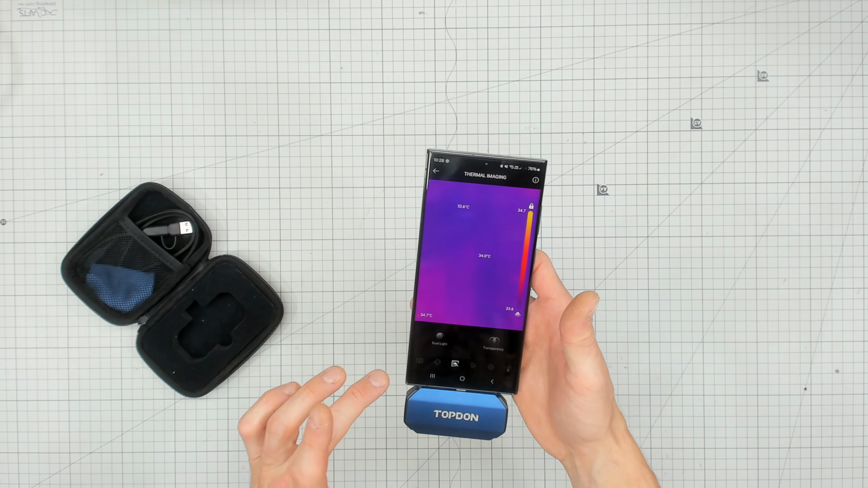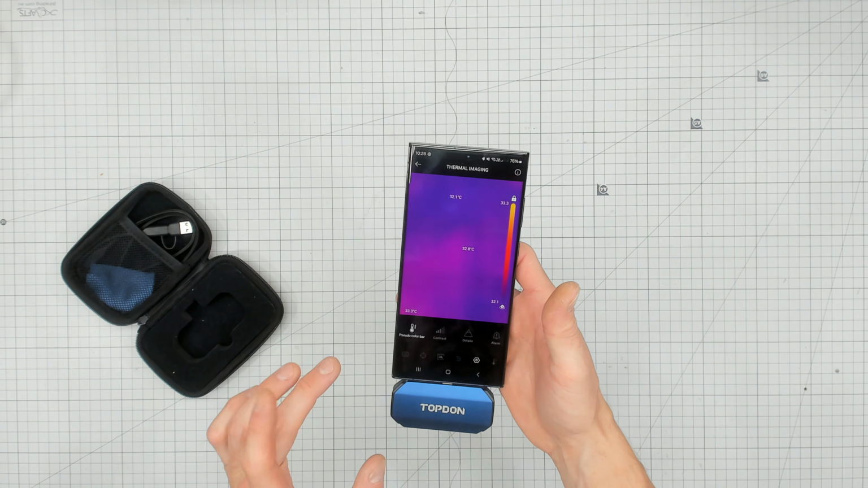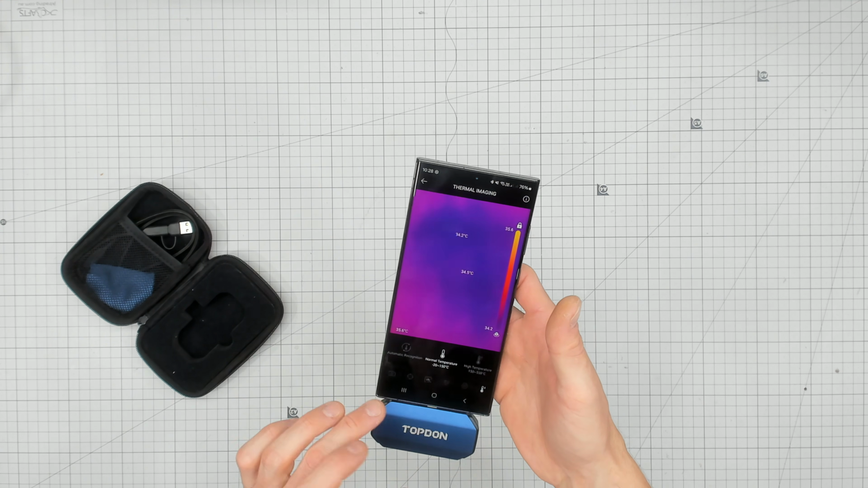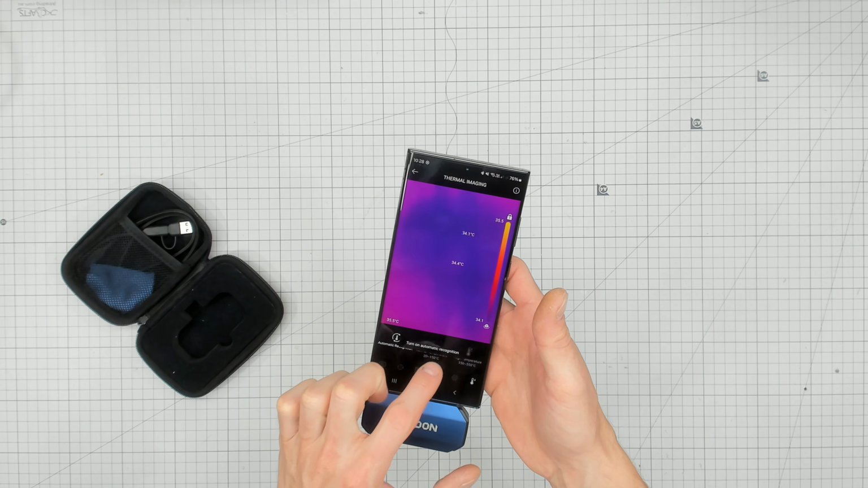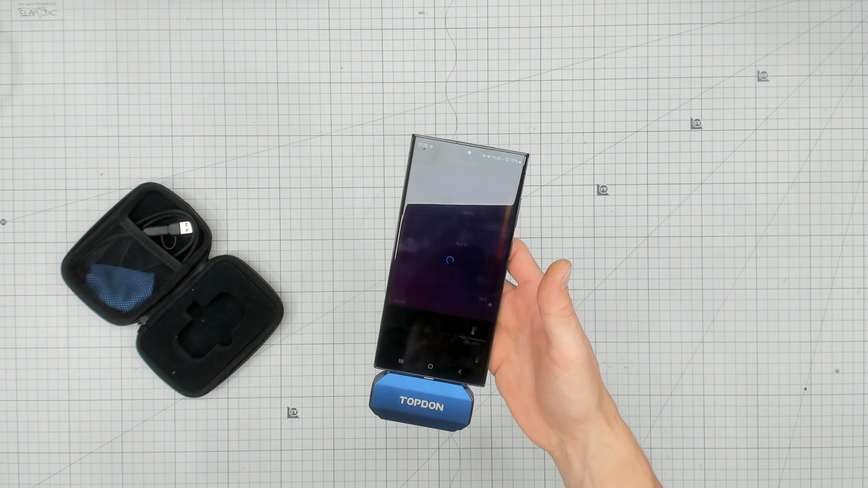There we go, she just calibrated. Your lightness settings, your color scales, your features, you can have it go alarm if it goes over a certain spec. And then lastly, you've got this temperature range. So we can set it to go from 150 up to 550. It's not going to do well here because it's not that hot.